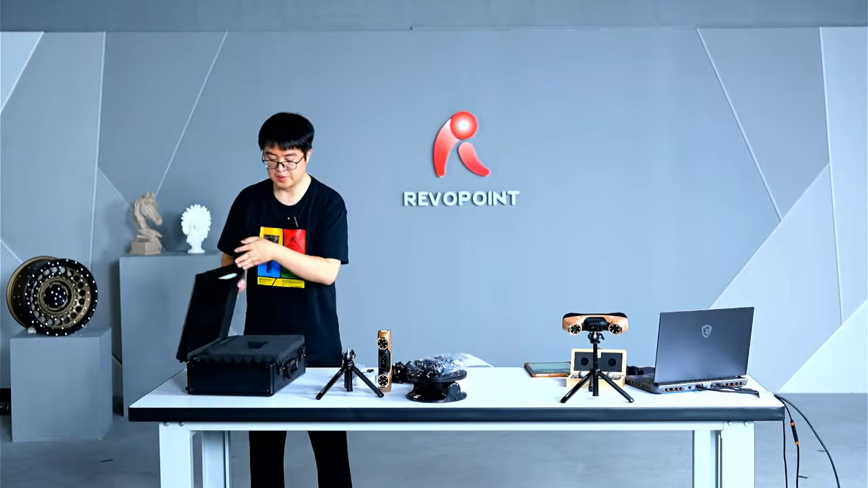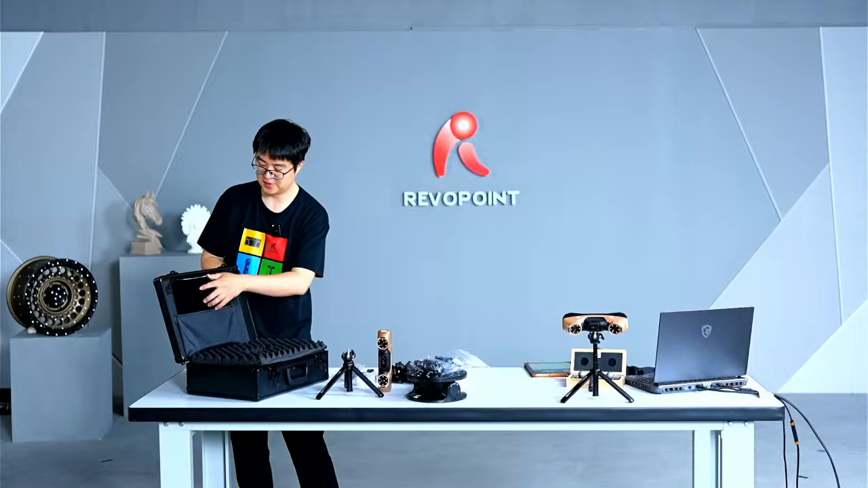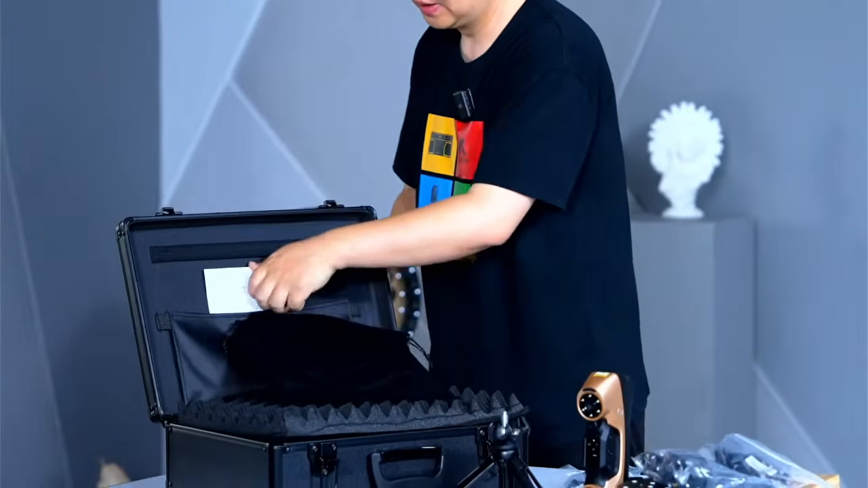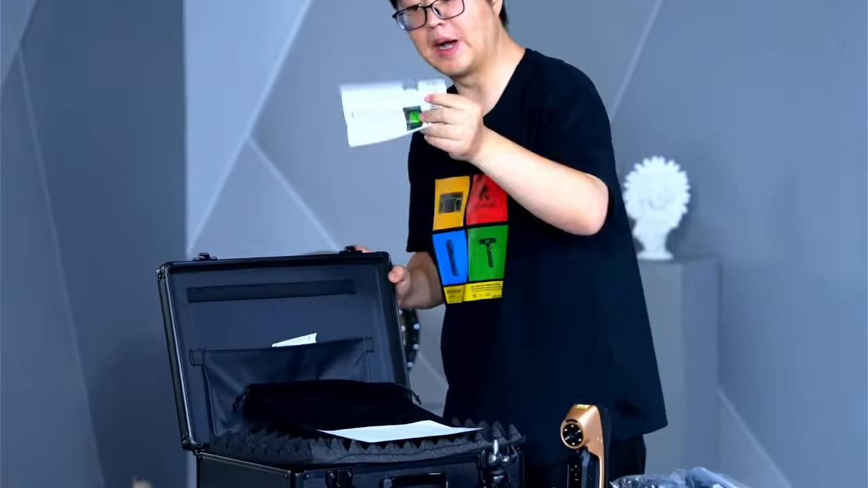Oh, one more thing is, if you receive your MetroY Ultra, don't forget to check the back here. It has your calibration report. Anything else? Your manual book.